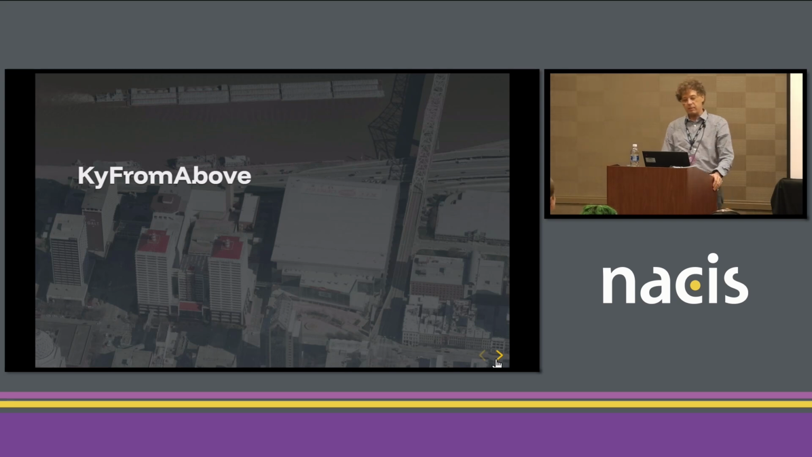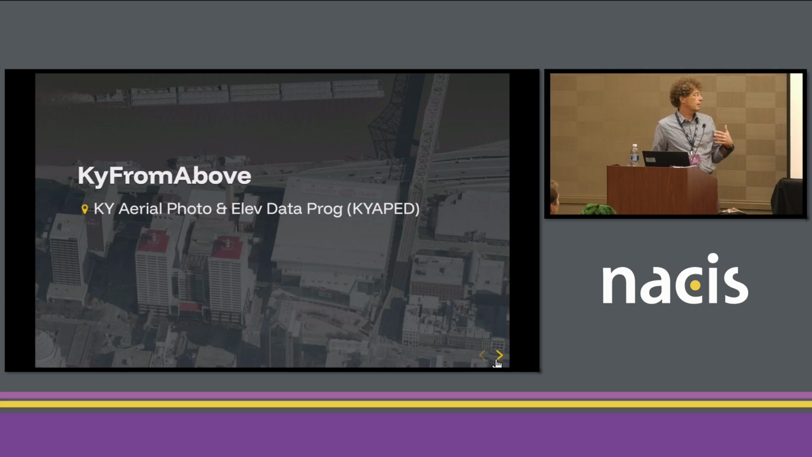So what is Kentucky from Above? Originally it was called the Kentucky Aerial Photography and Elevation Data Program. Kentucky from Above sounds much better, right? It's much easier to consume and to visualize. We're looking from above. It's been going on for a while, and it's ongoing.